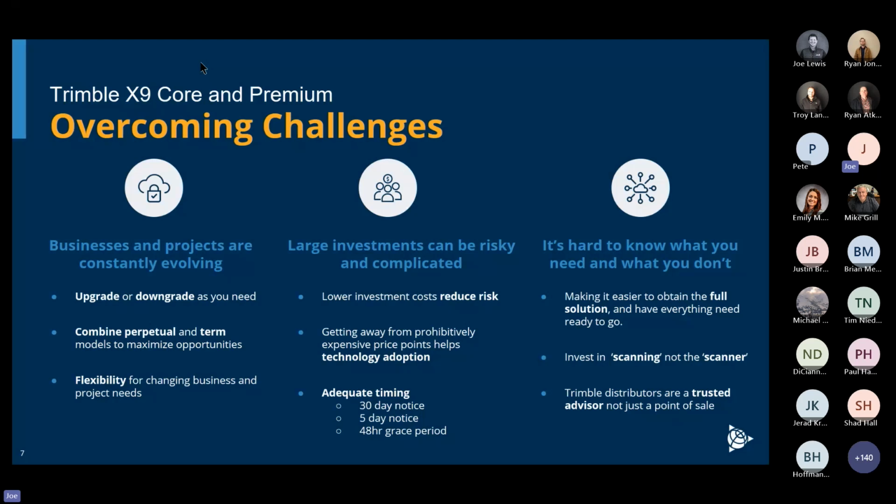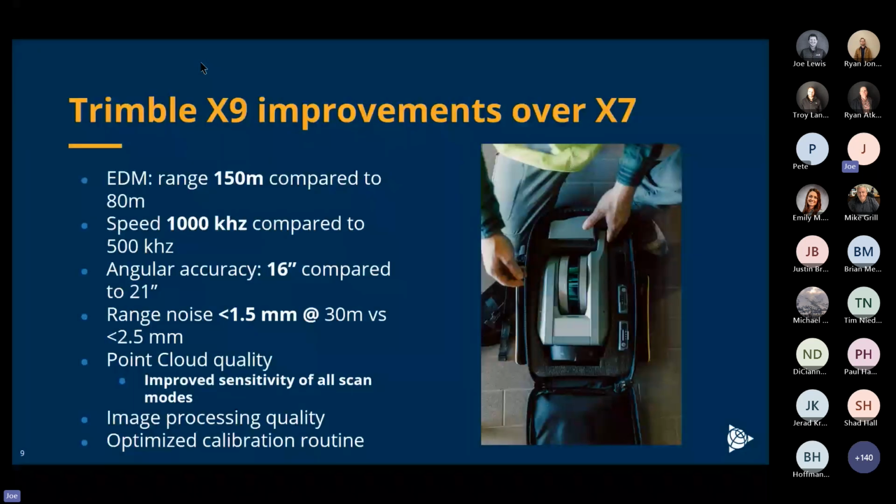So the X9 over the X7, more range, double the speed from 500 kilohertz to a million points a second, and greater accuracy of 16 seconds compared to 21, which in the scanning world is actually a very accurate scanner. Range noise has been improved as well to 1.5 millimeters. The imaging is much, much better, and the overall calibration of the system itself has been improved, and we'll talk a little about that.